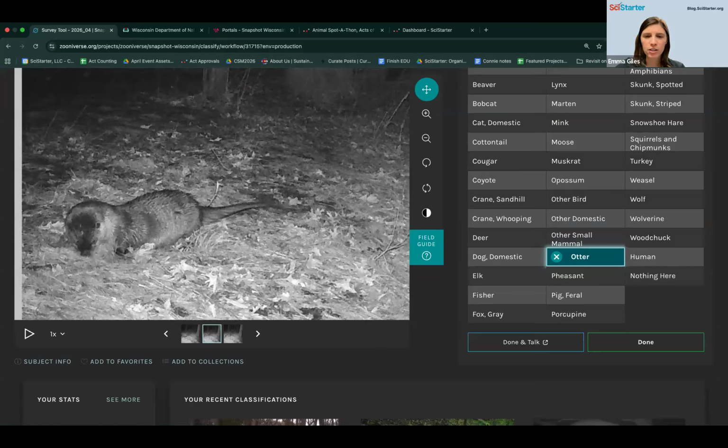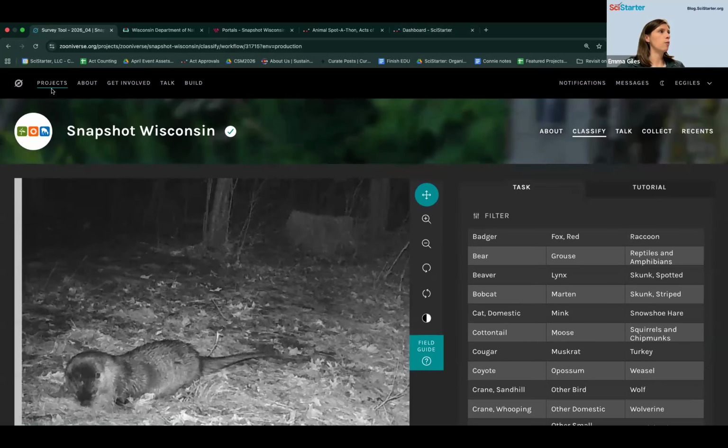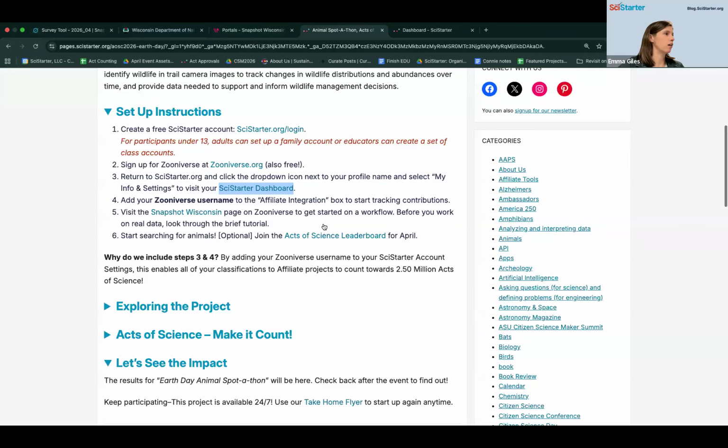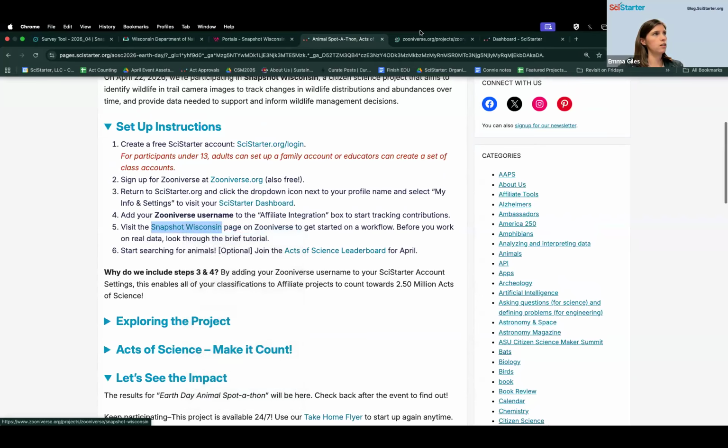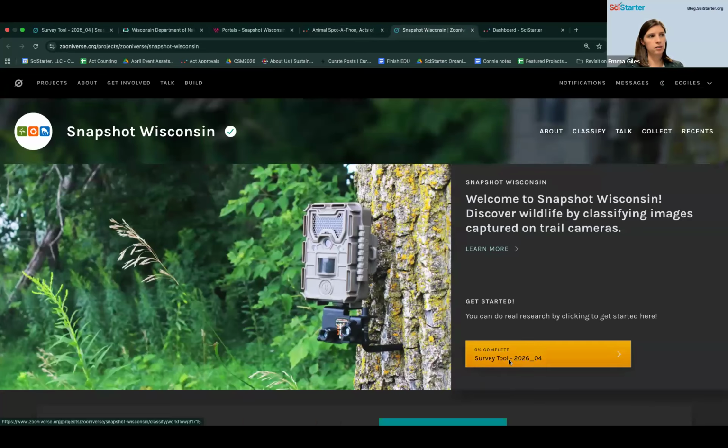We have a question in the chat. I just want to double check. So for anyone who was in the process of going from signing up on both accounts to find the actual project, you can go back to Zooniverse and go to projects. I believe it's also in our list of links on the blog. You can go to the Snapshot Wisconsin page. I'm going to open it here, and it will open up for you to get started via this one button on the front page. Hopefully that helps.